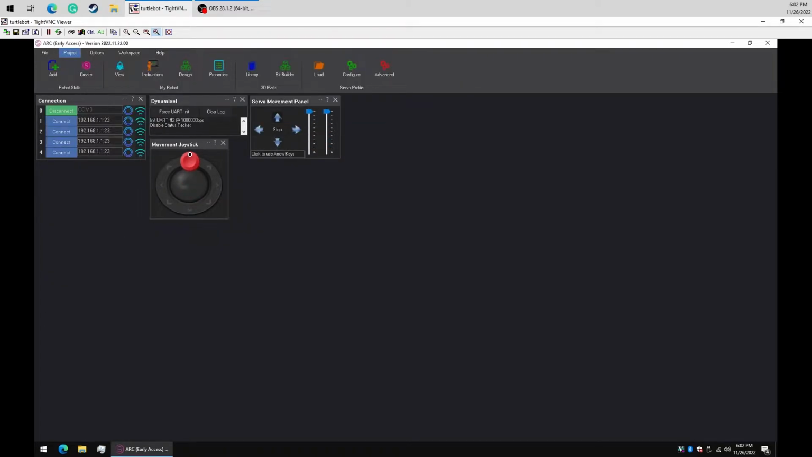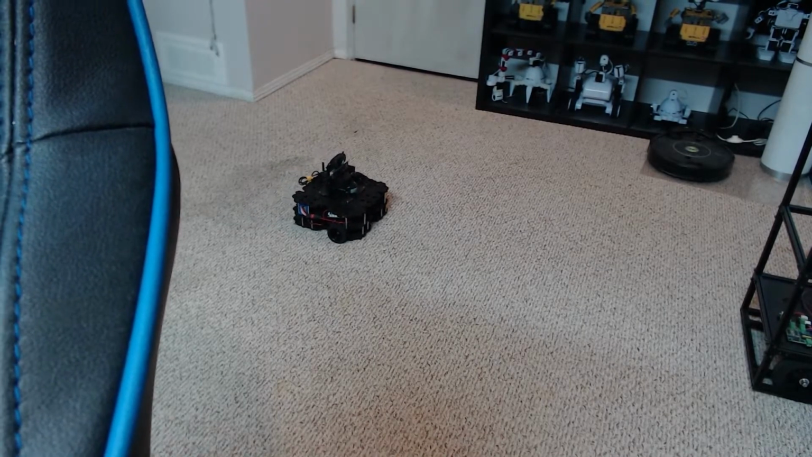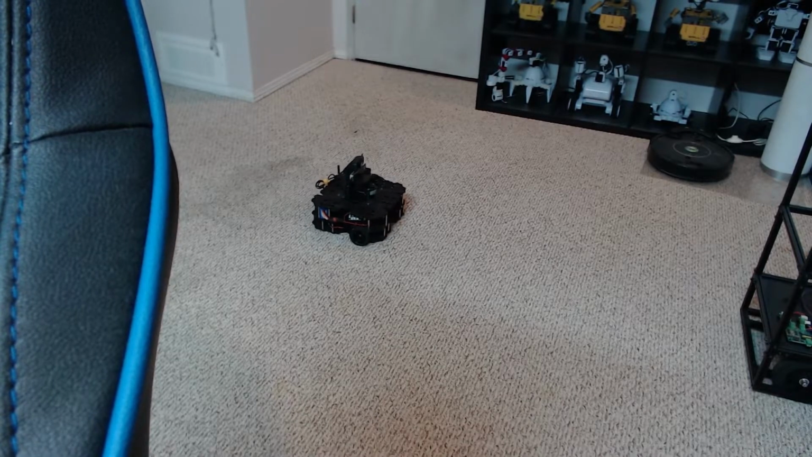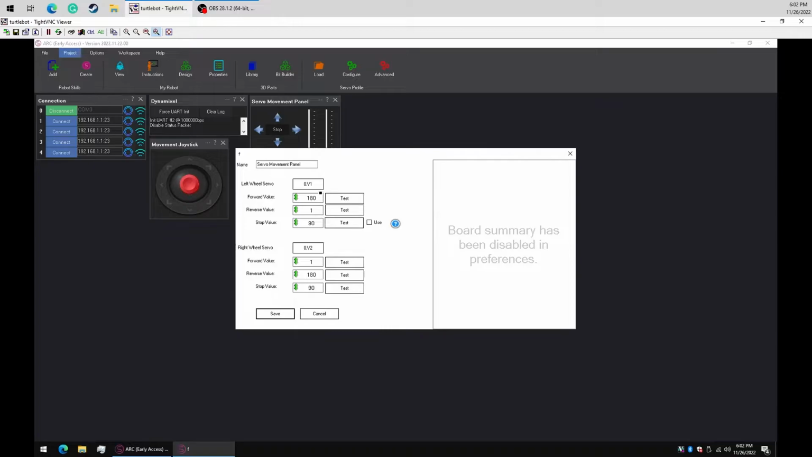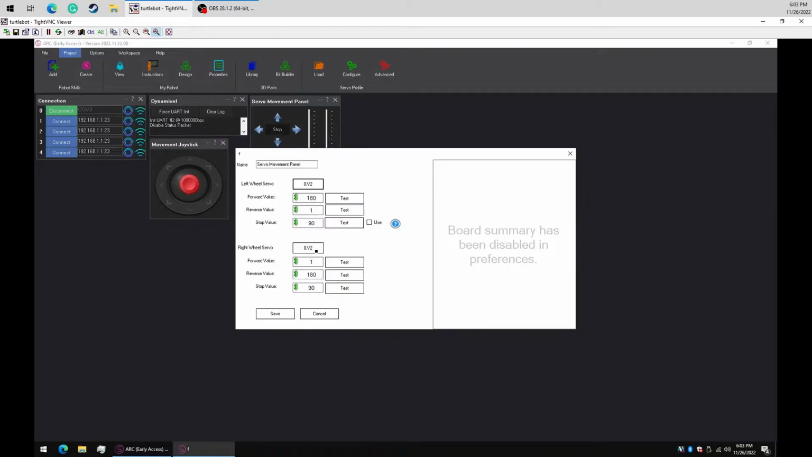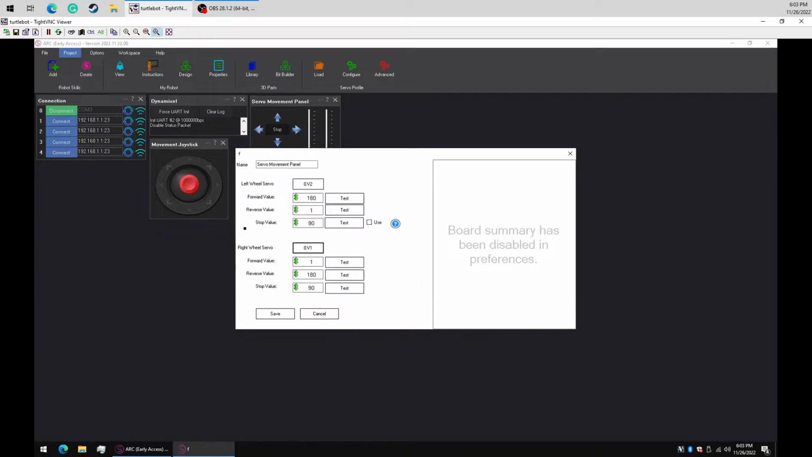Oh, I hear it moving. Let's take a look. Now the thing is, it looks like it's completely backwards. When I go forward, it's going reverse. When I go reverse, it's going forward. Let's take a look at the servo movement panel. And I'm guessing that this one needs to be V2 and this one needs to be V1. So the left and right wheels need to be swapped.